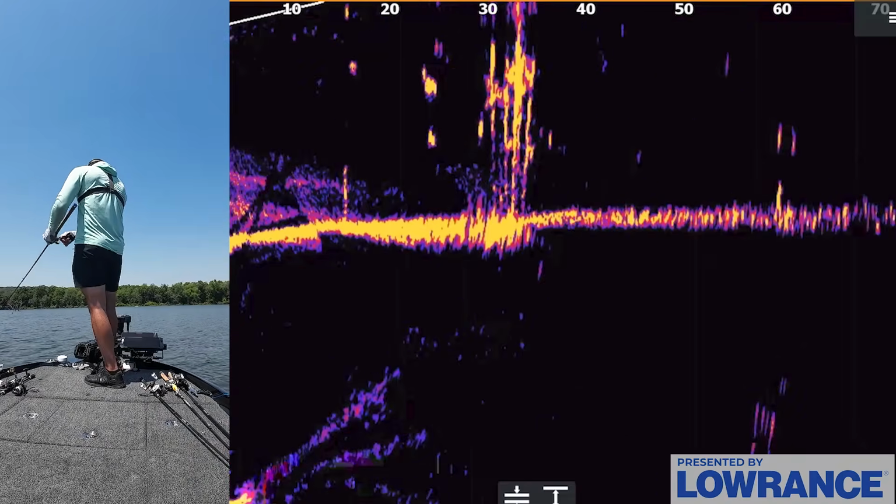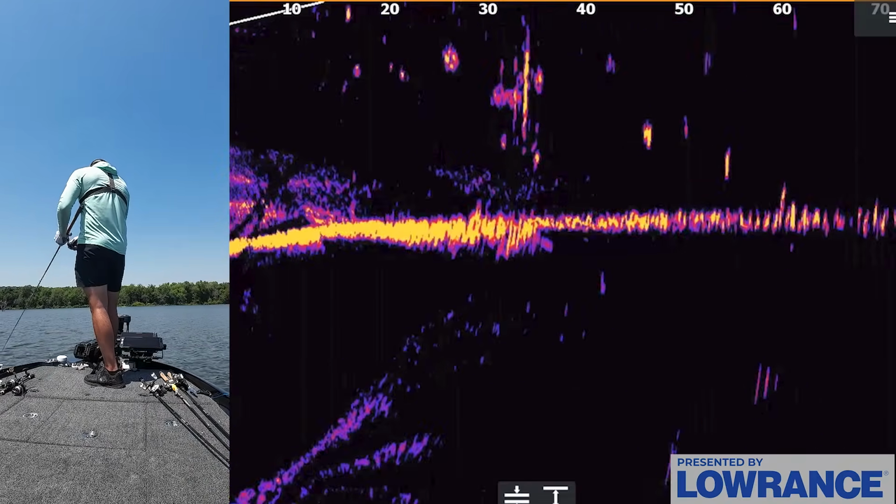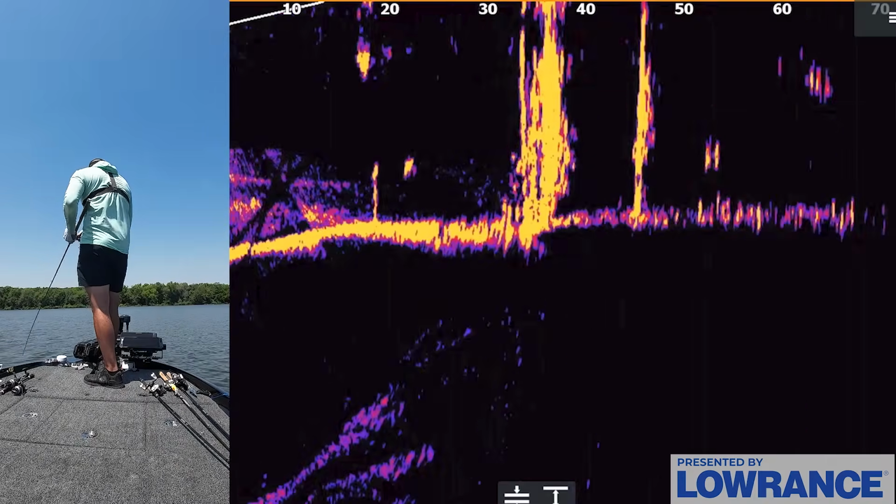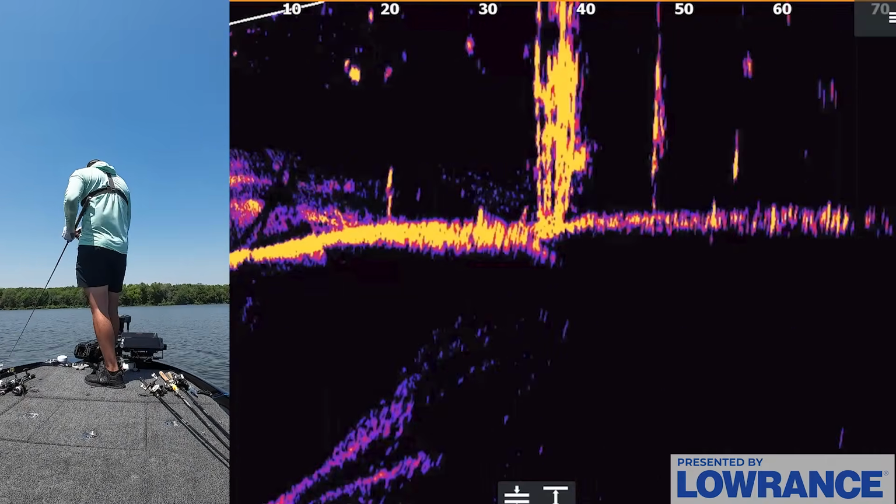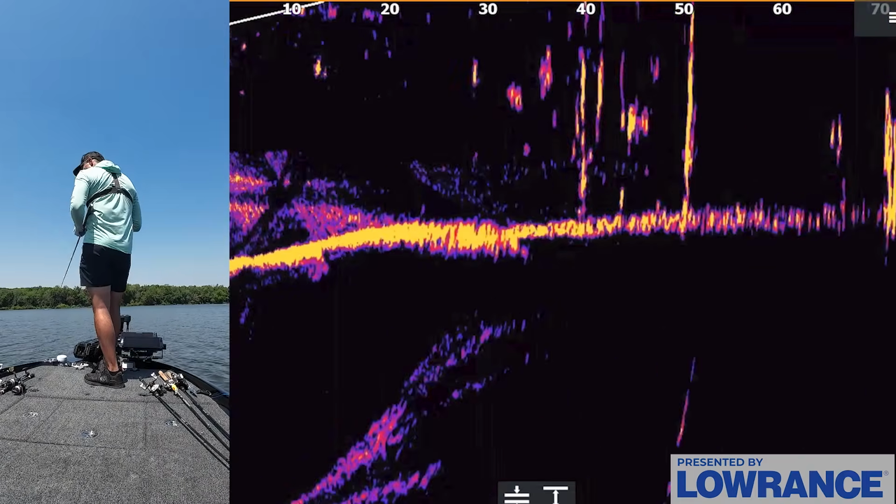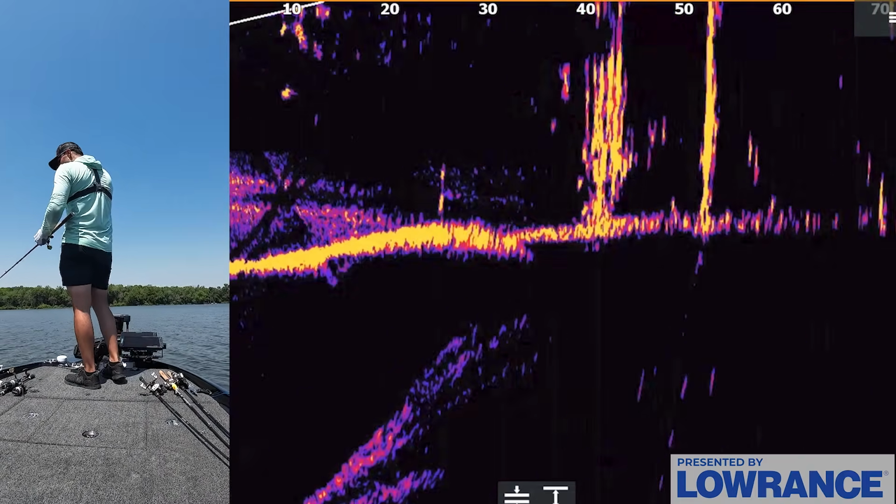There's a fish on my bait right now. Come on, get it, fish. And I'll twitch it. When I get one behind it, I'll work it quick and try to get him to come up and just hit it. There's one on my bait right now. Come on, fish, just get it. Oh, he hit it. No, he was right here. You saw that whole thing.